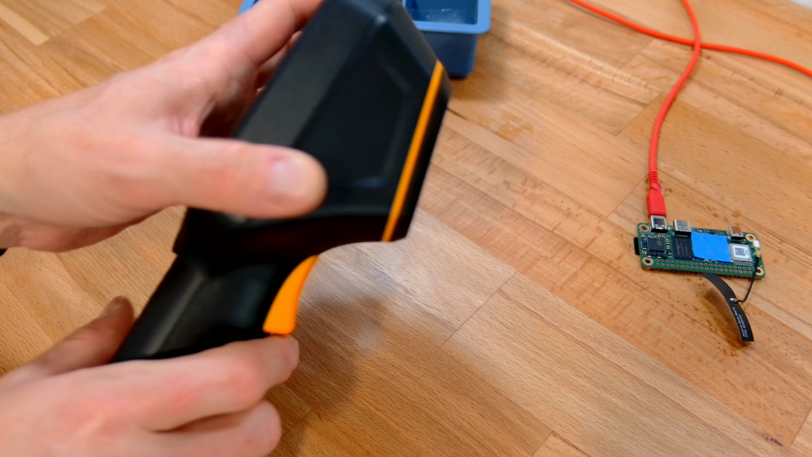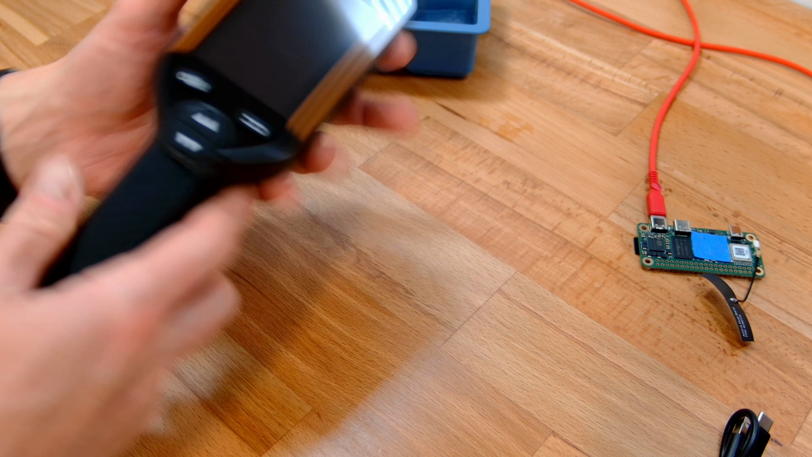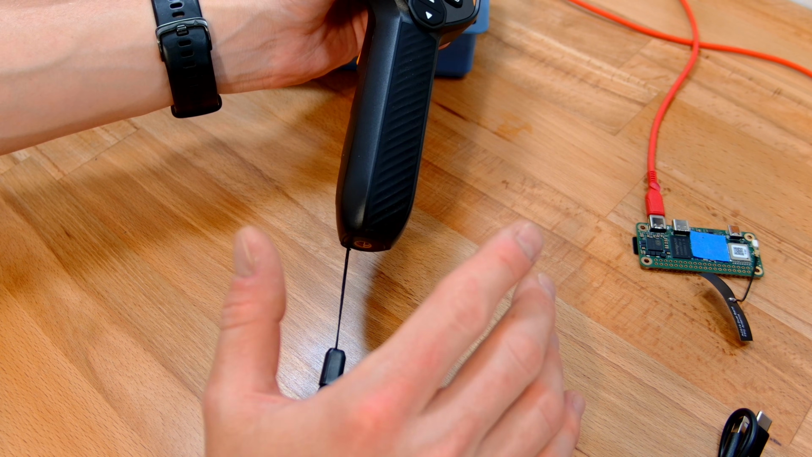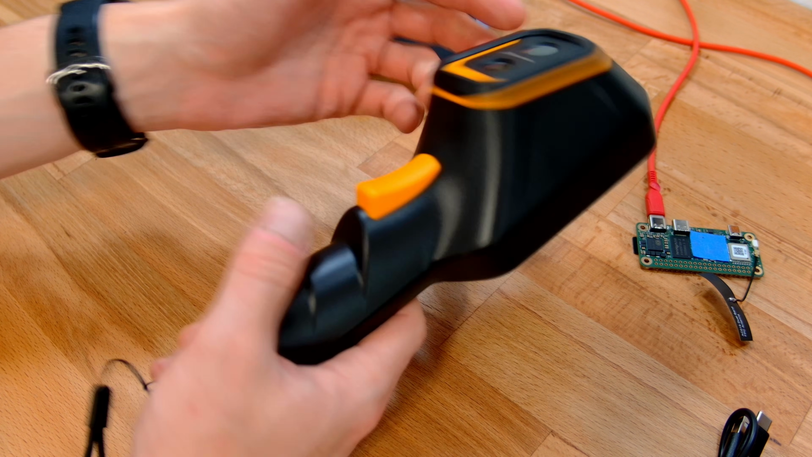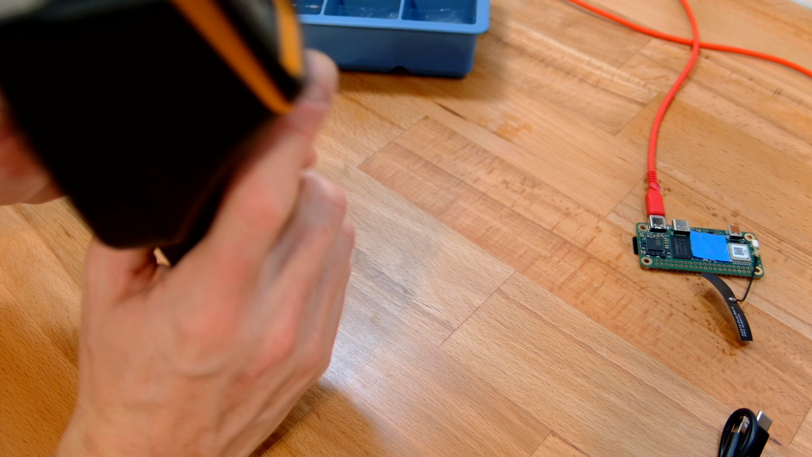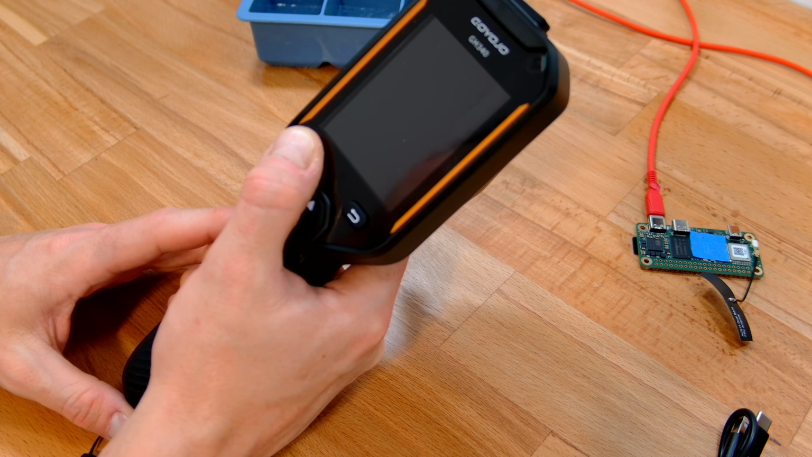So looking at this straight away, it feels pretty nice. It comes with this little USB Type-C cable here. Rubbery grip handle. We've got a wrist strap there, which is really good. We've got a standard camera mount there. Now that is pretty awesome. Got our go button on the bottom and some controls up here. So there's the USB port on top. I'm hoping this is charged. Let's see what happens.